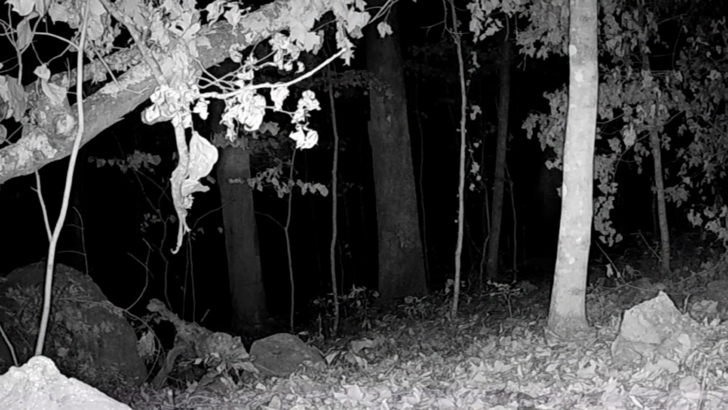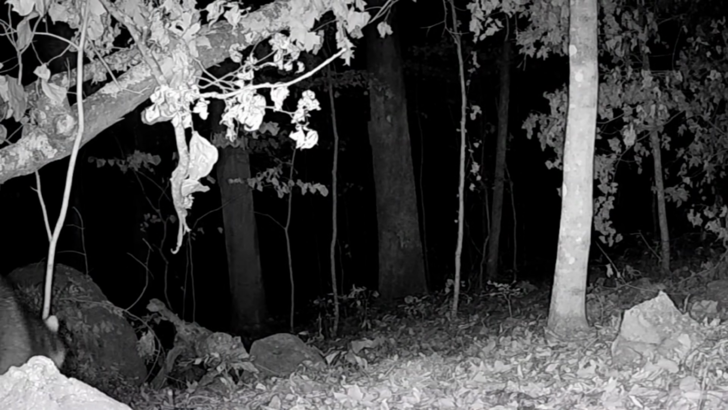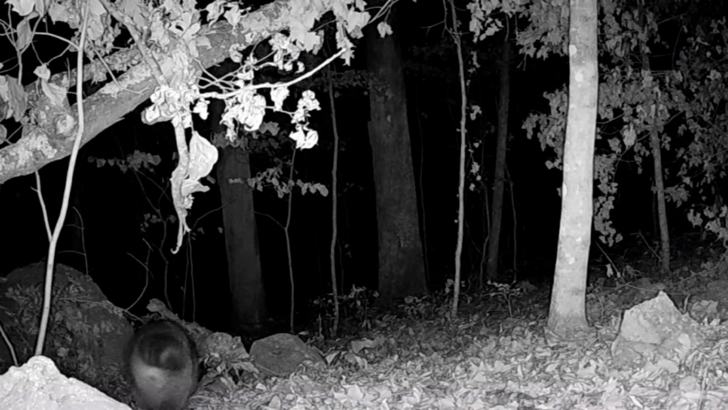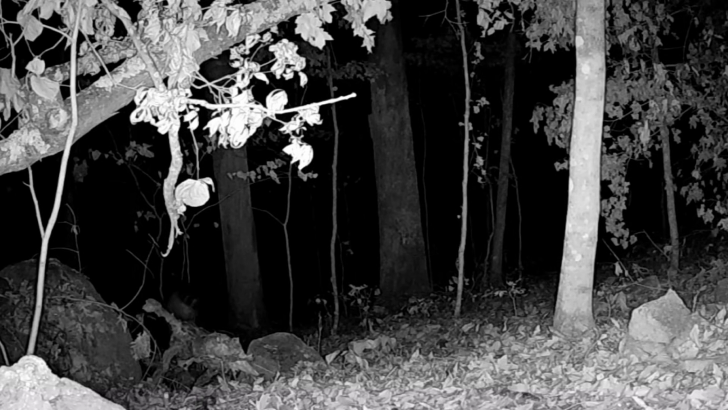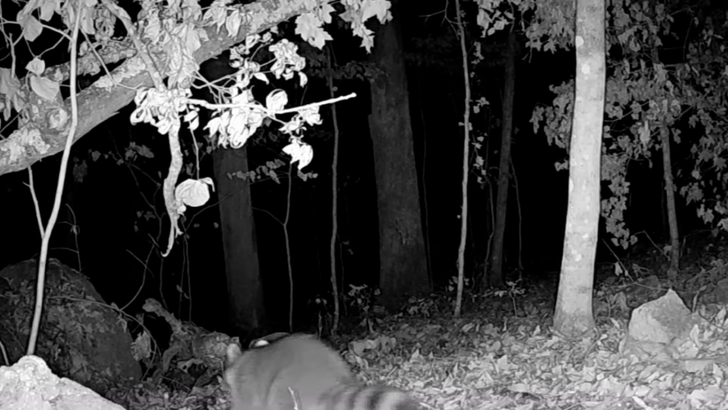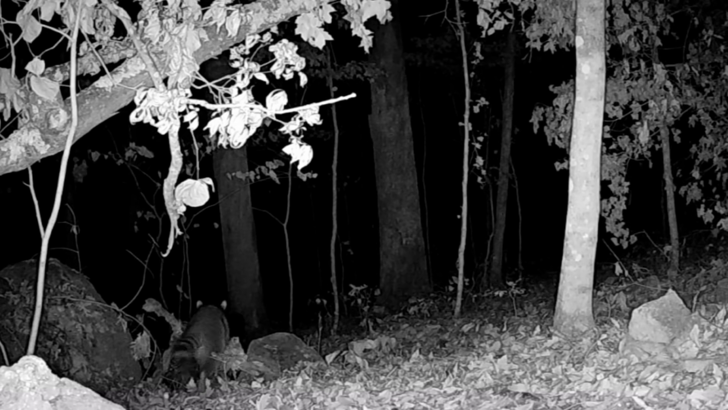Come dark, up on the ridge, old coons coming off their den. The whole family gets in on it. They got things to do. Places to be.